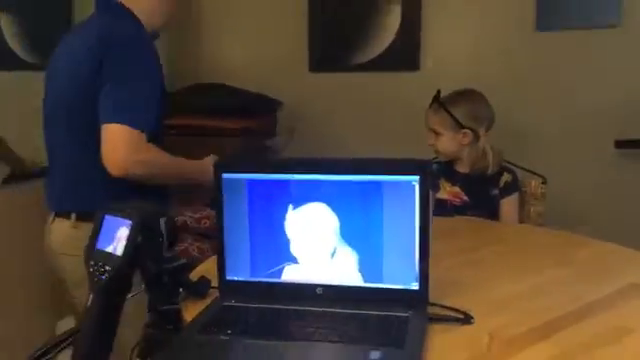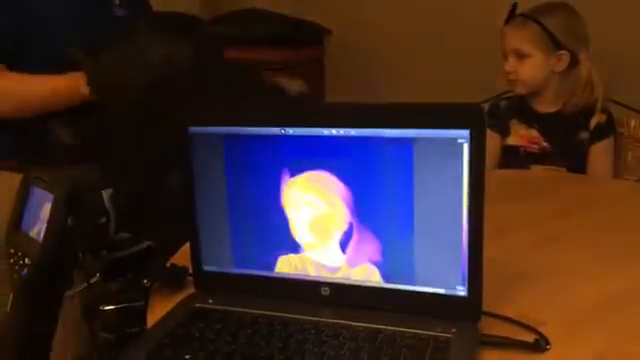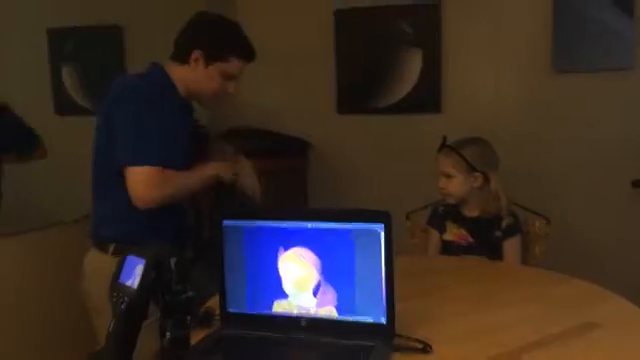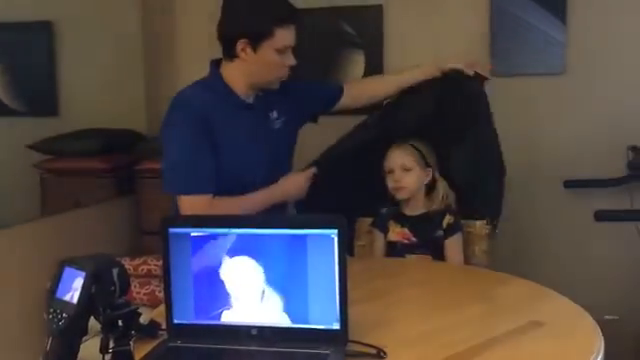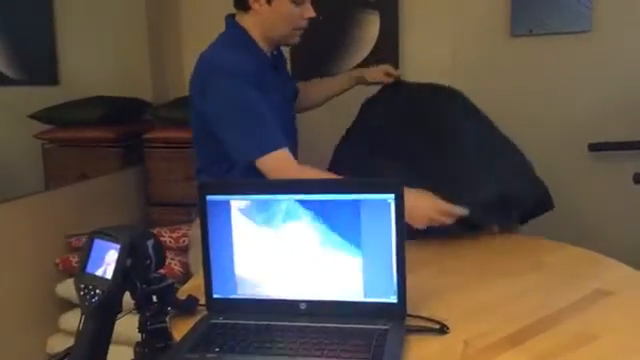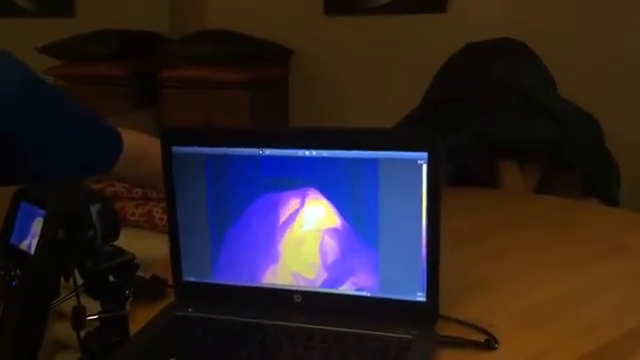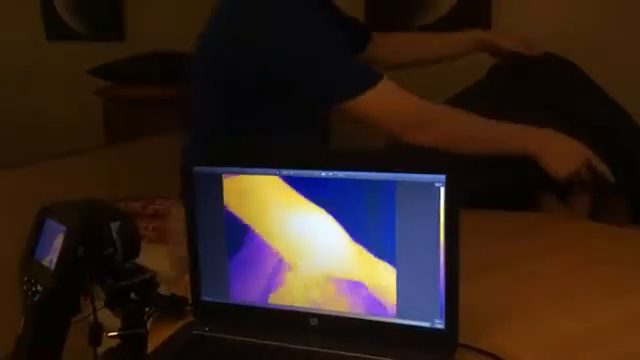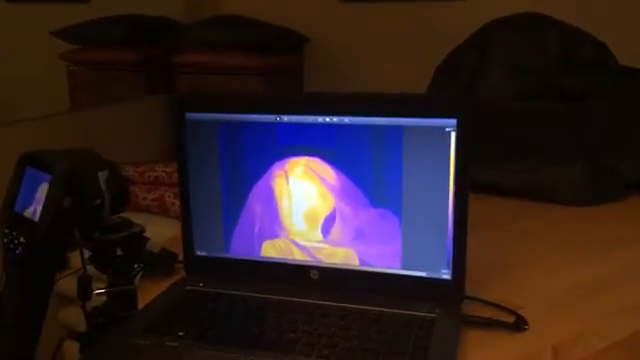We can have things that block visible light. So here's the garbage bag. It doesn't just block visible light or reflect visible light, it absorbs it, which is why it's dark. You can't see Lucy inside there, but with the infrared camera, we can see her. I can see you. We put a hole in with the light to get through. So we'll block her. She can't see us. We can't see her directly through there, but we can see her in infrared light.